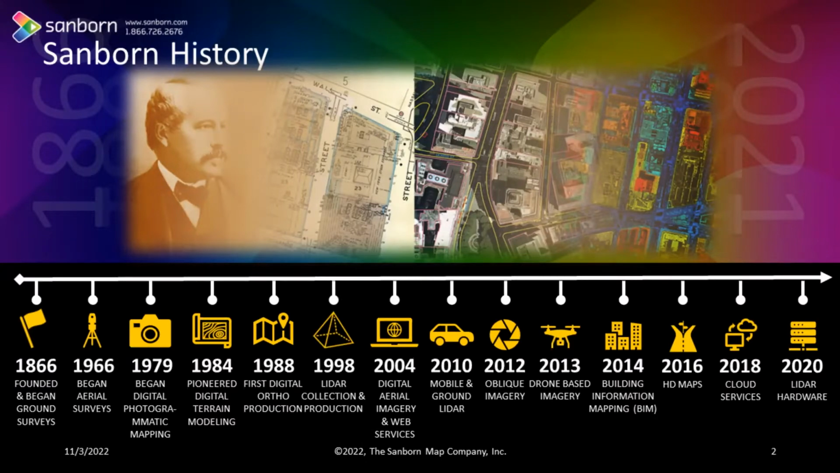And their experience with LiDAR goes all the way back to 1998. I was probably 6 years old at that point. So it just gives you a sense of how long they've been working with this technology. And I think it's going to be really interesting today to see what's different from then to now and what is in the years to come.